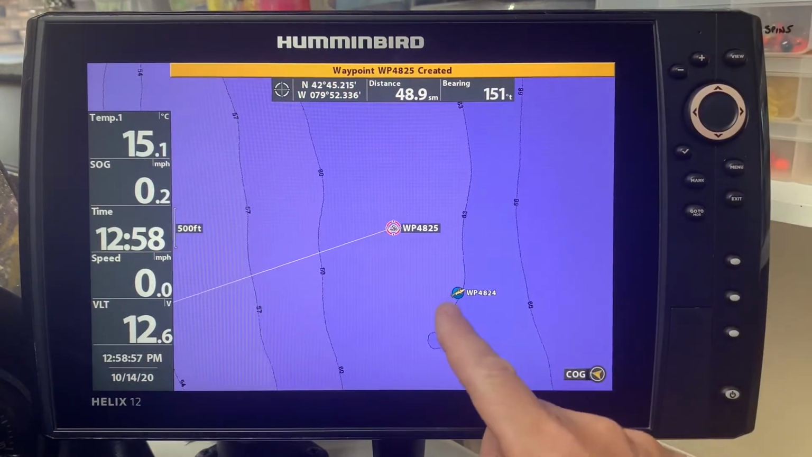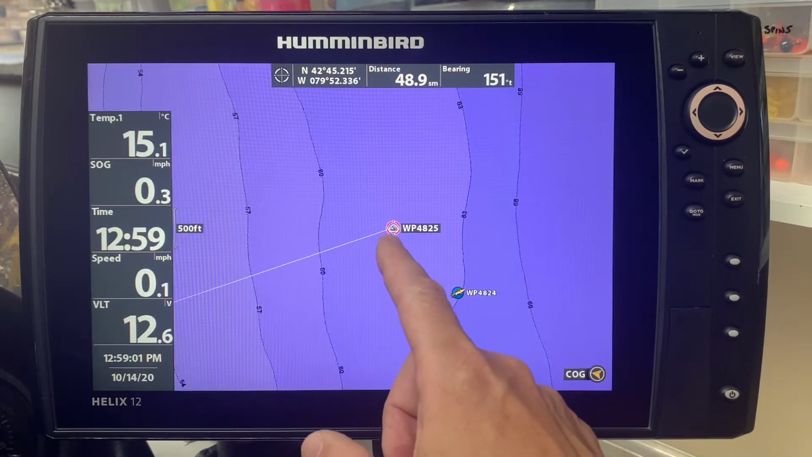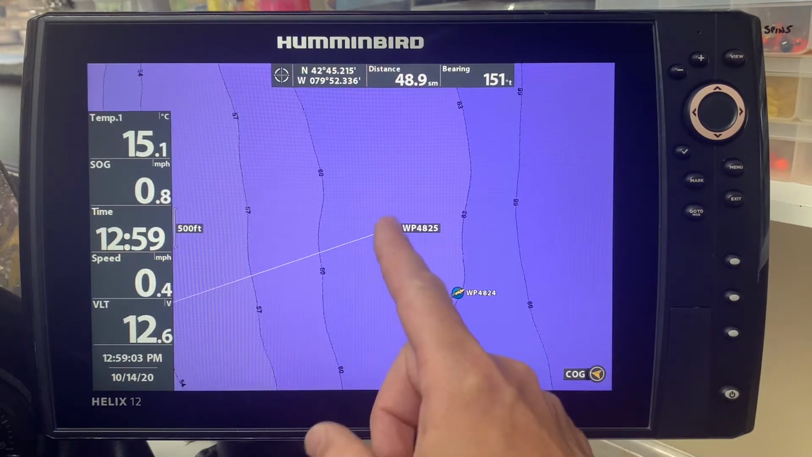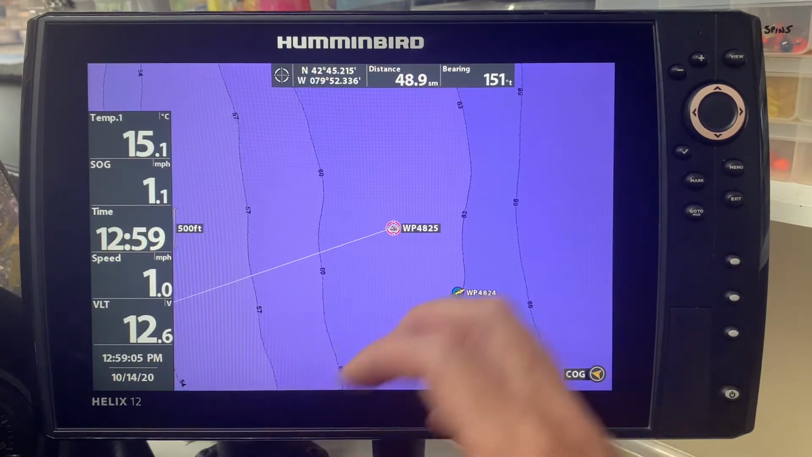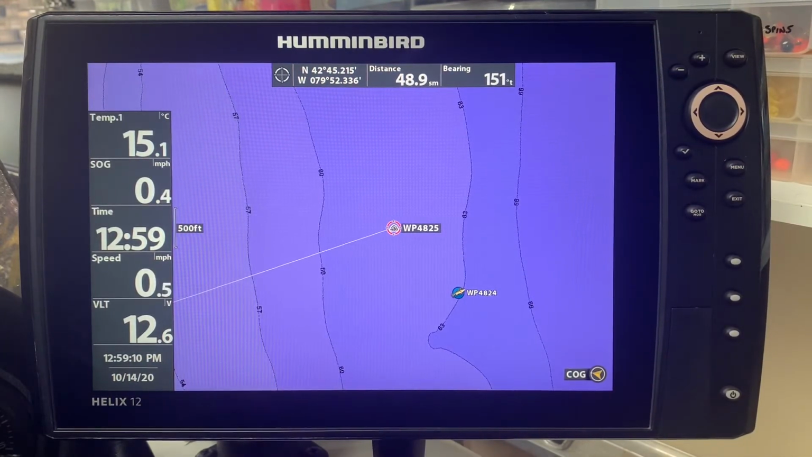So now I know that I caught perch over here, but I know that this is a rock pile that is for smallmouth that I'm going to catch. So the two are distinguished. And I can go through all my waypoints. It takes a little bit longer, but at least then I know what my waypoints are.